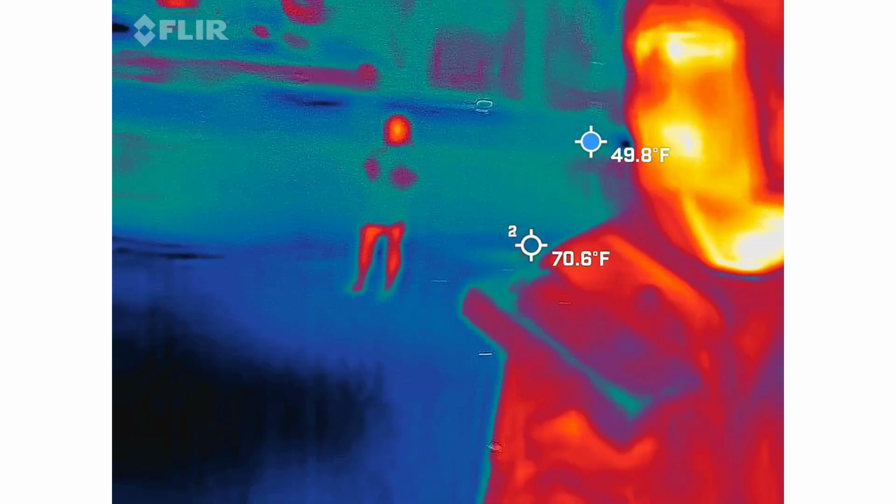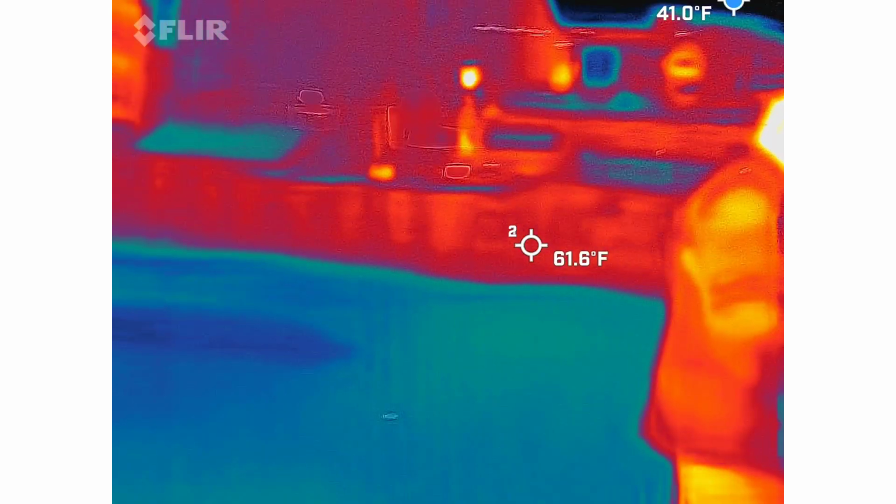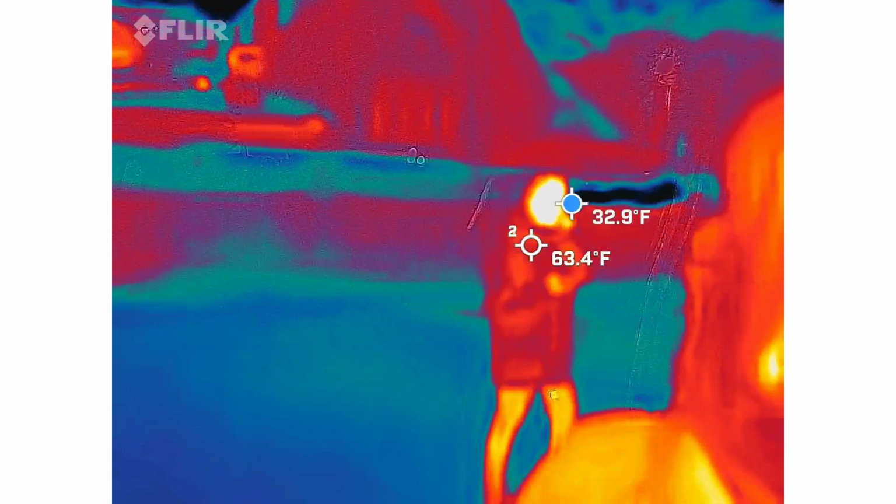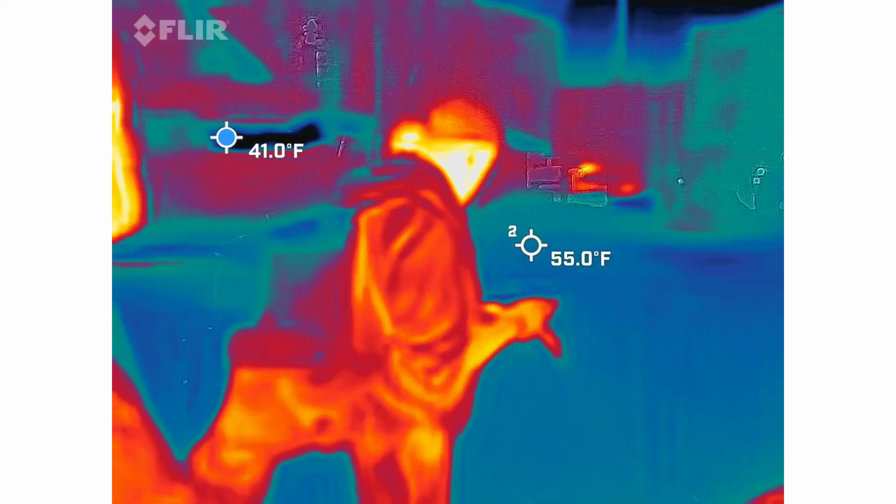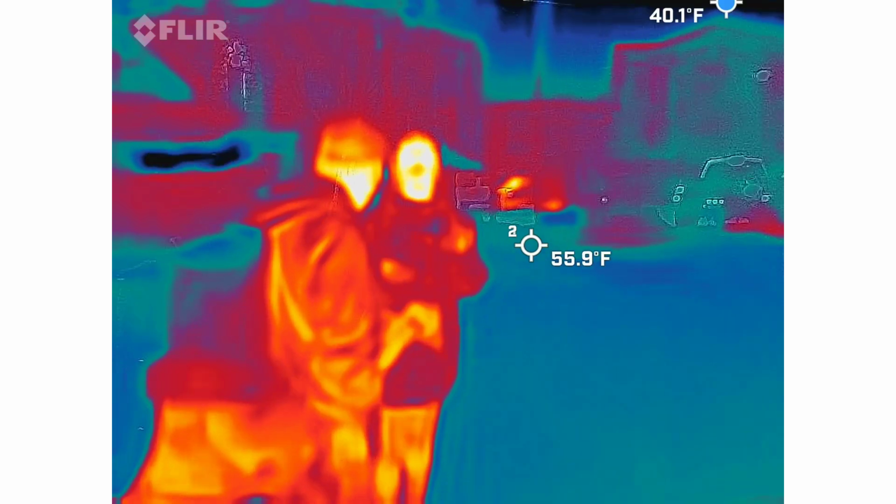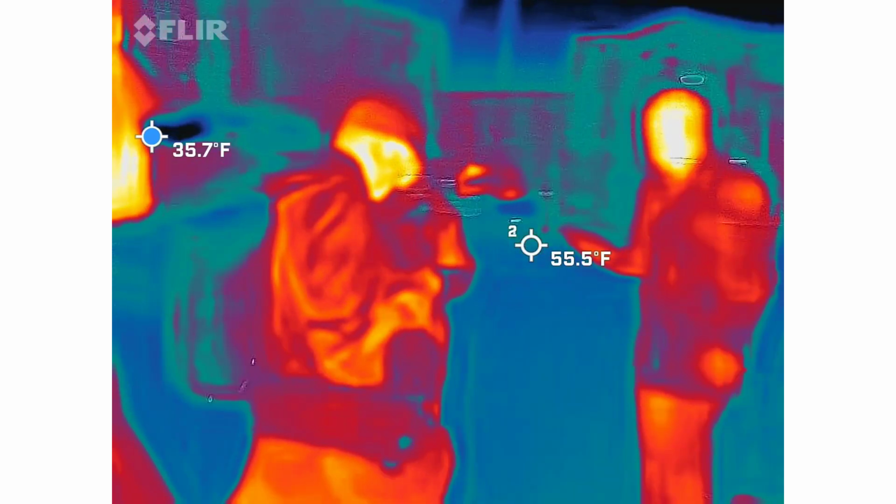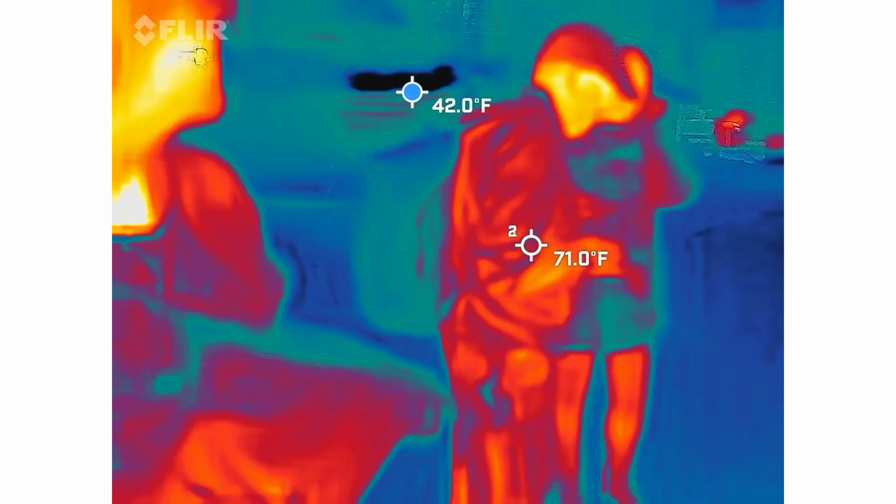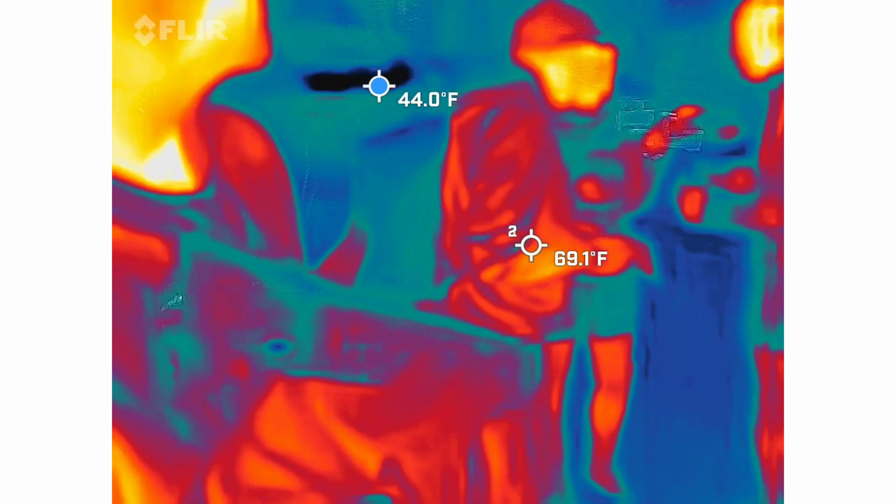Anything above 13 and a half? Yeah, 16.4. Okay. Any colors? Purple? Yeah, purple. 16.4. What happened here on this site?